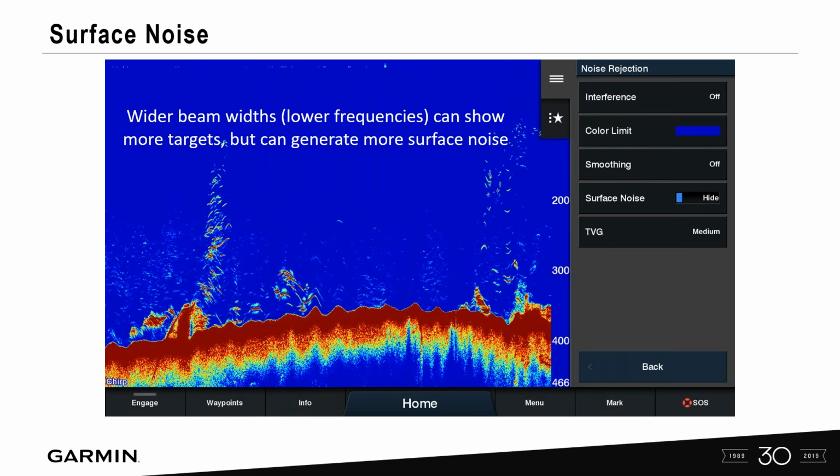I turn it off. Remember, wider beam widths and lower frequency transducers can show more targets, but they can generate a lot of surface noise. So if this is the case, just turn it off, and in that way you're cleaning up the top portion of your sonar screen.